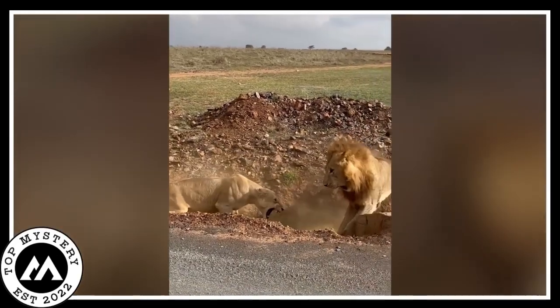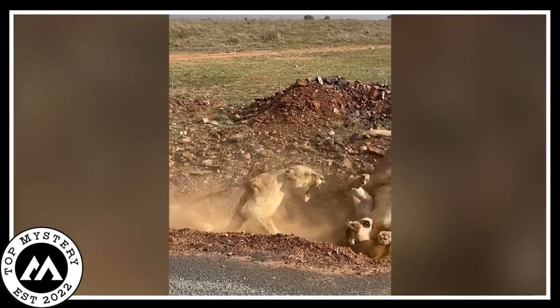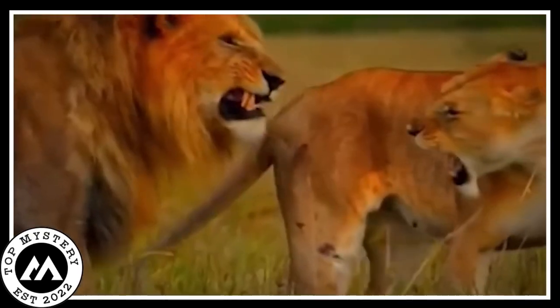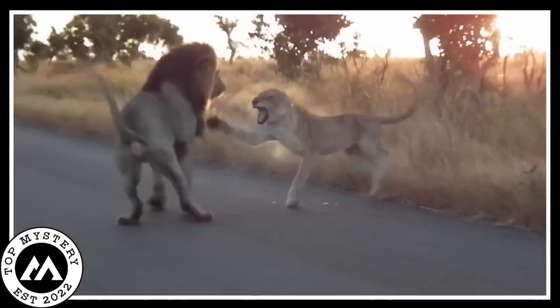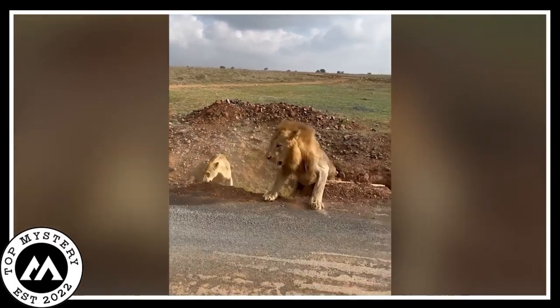Makes the whole scene intense, but also kind of strange. You watch it and it's like, dude, why you gotta roar at him like that? The lioness is on another level, all serious about the showdown, and the lion's just trying to keep his cool. The video's got this vibe like there's some untold lion drama happening. It's wild, but also a bit eerie. You gotta see it. Lion drama at its finest, or weirdest, depending on how you look at it.